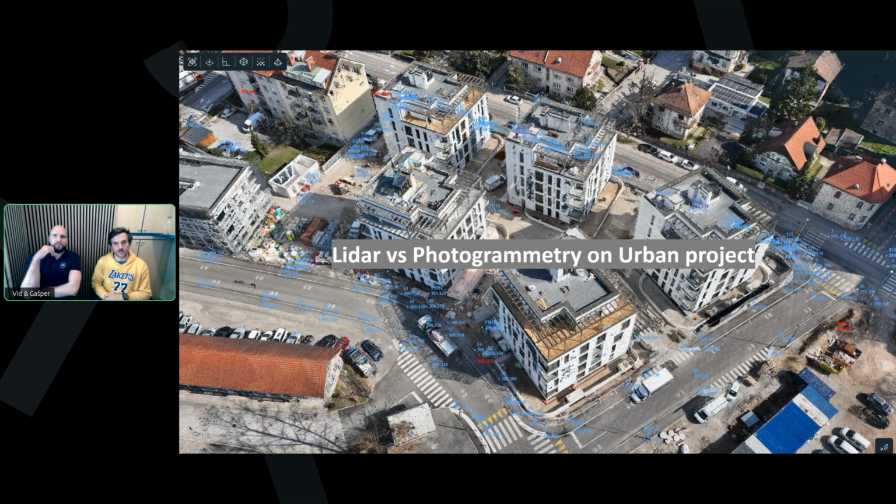We also took traditional measurements here, and we want to see how it goes with LiDAR and how it goes with photogrammetry. We decided not to take the easiest example, because these new buildings have lots of windows, they are quite complex, they have very uniform color. We selected them so that LiDAR would have added value. Yeah, that's right.